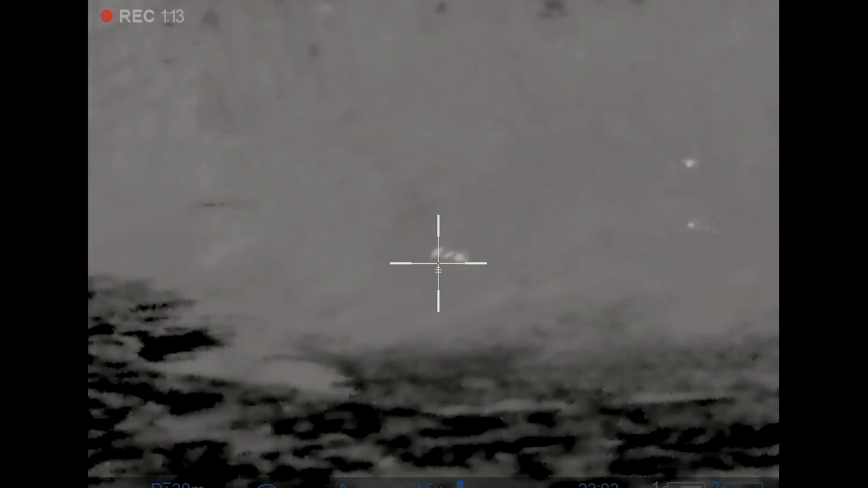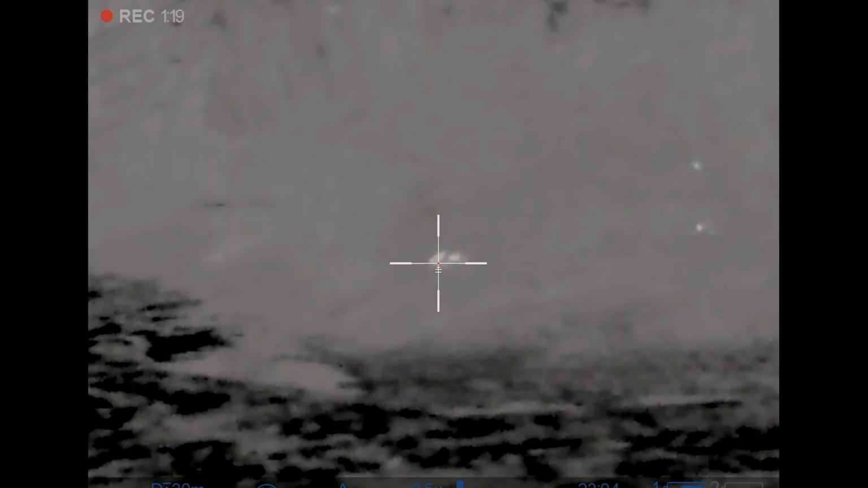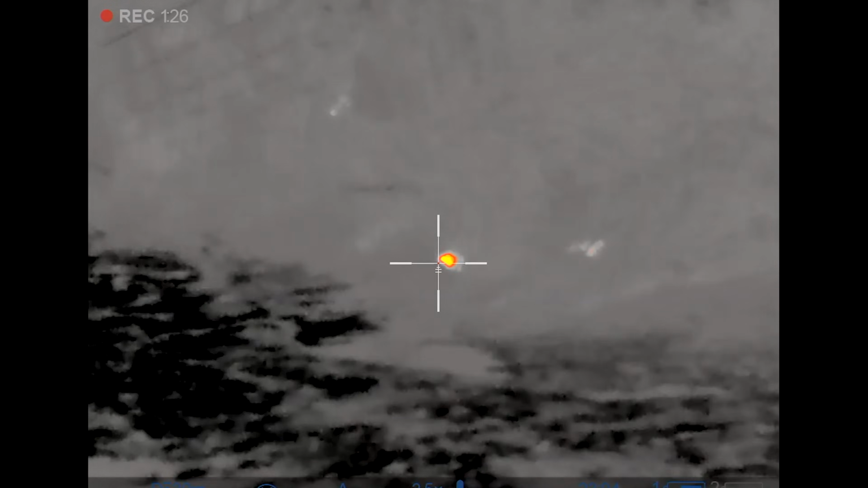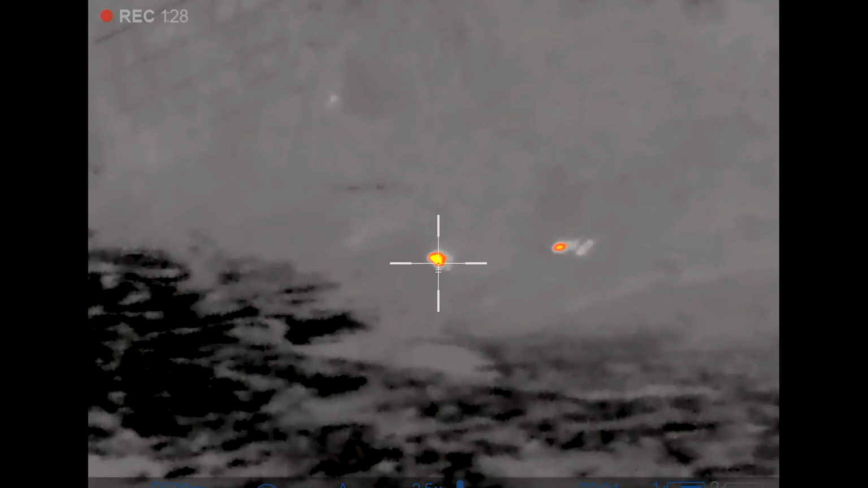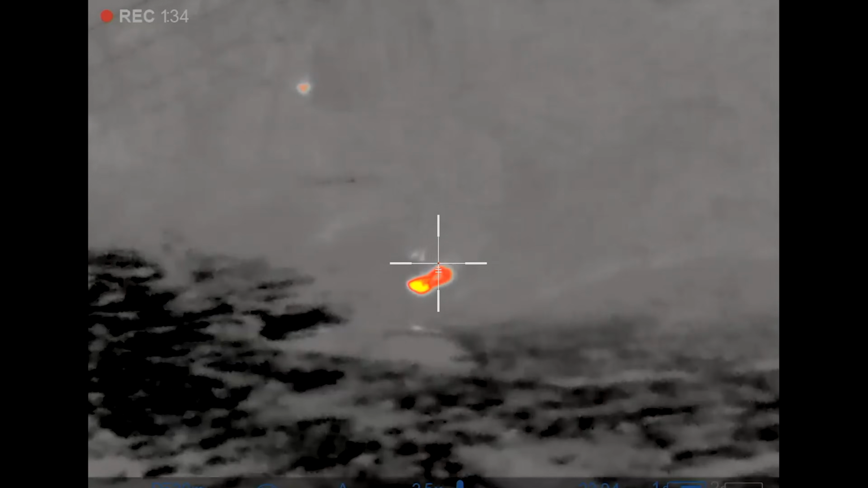Yeah, he's coming out now. Back in again. There he is, that's his head. He's getting a bit jumpy, that one. And there's another one there. He's a better one for me. Oh, I might be able to do him this way. Yep. That's the 2 of them.